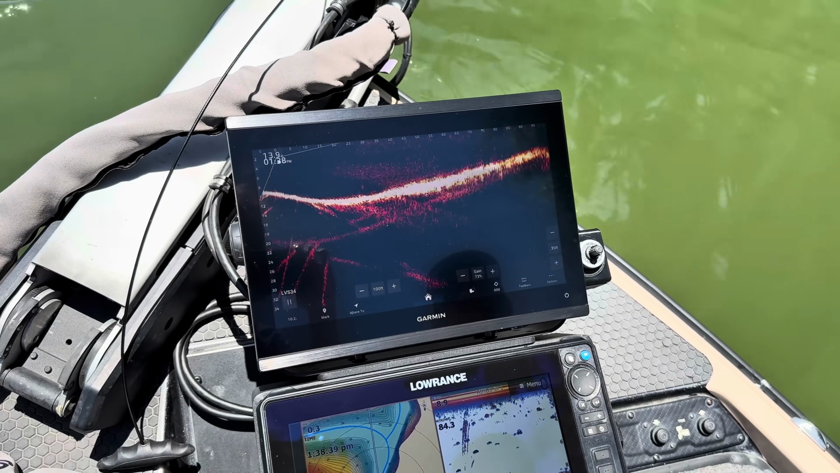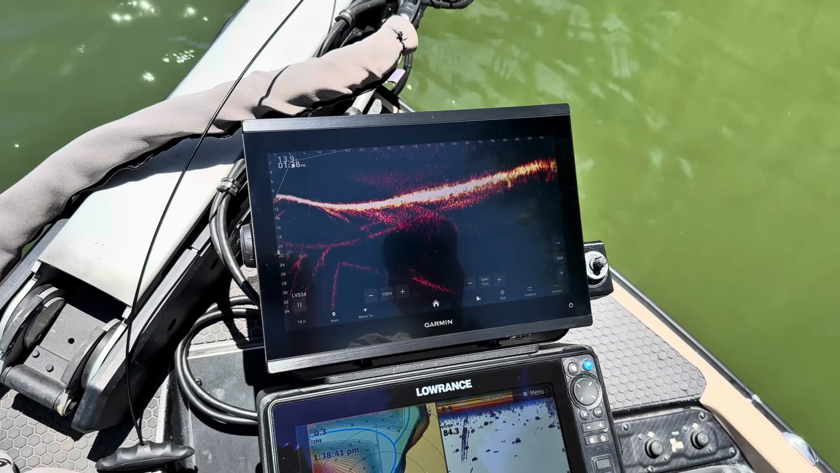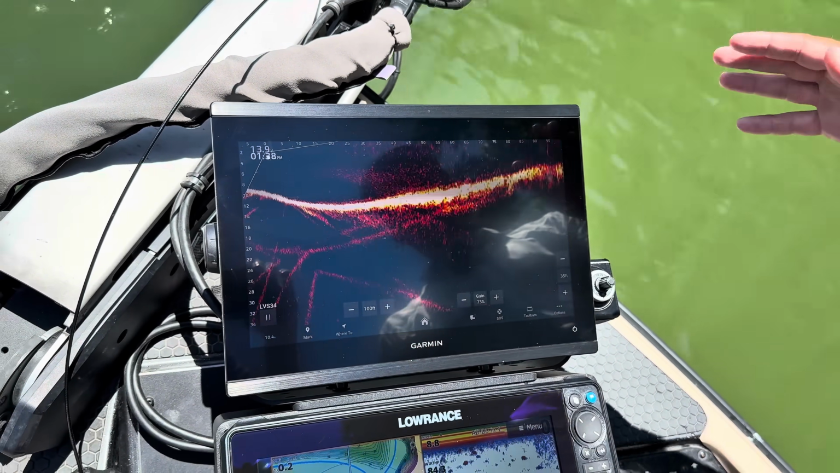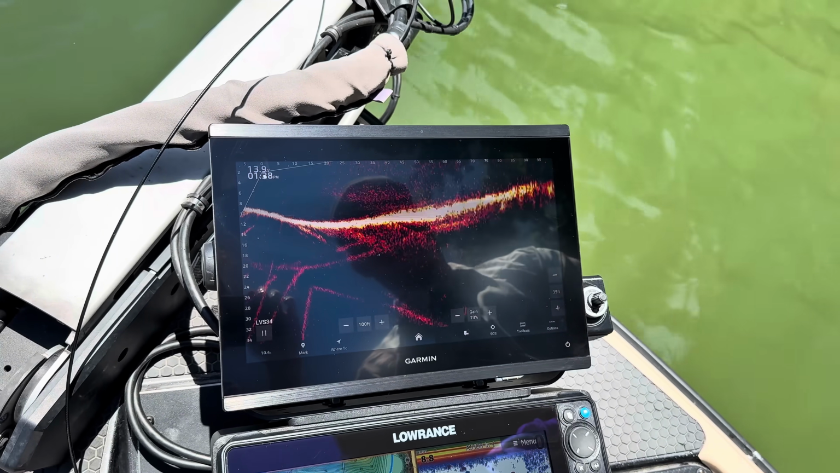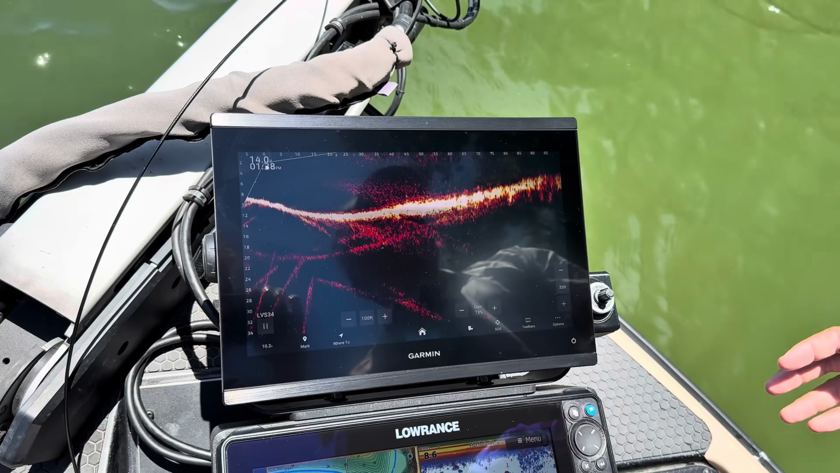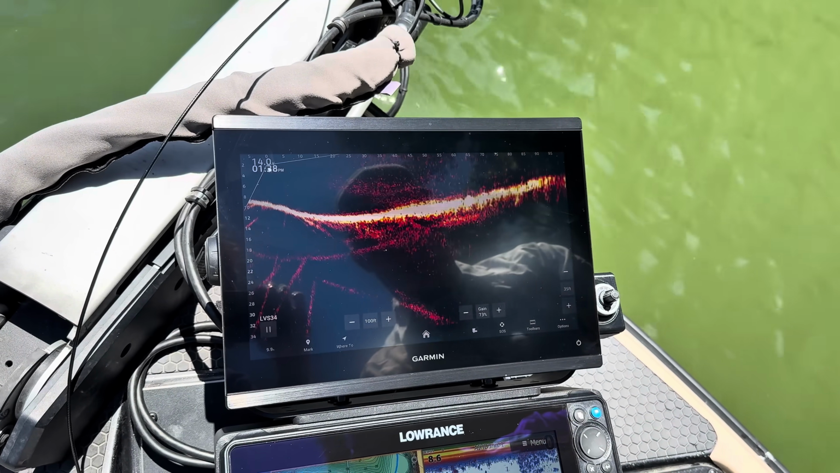All right, so now I'm gonna set my Garmin up for you guys, show you my settings. Most of the time, it's all about ratios and overall appearance as far as distance and depth in order to make your picture look right all the time.